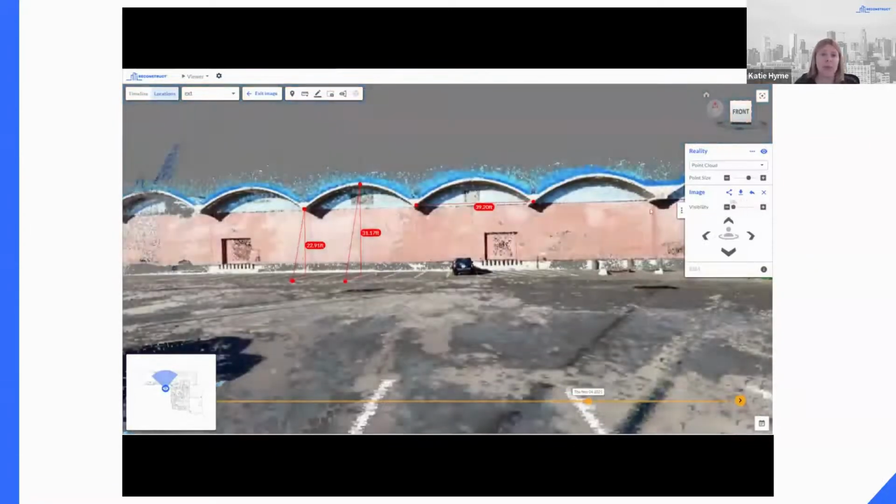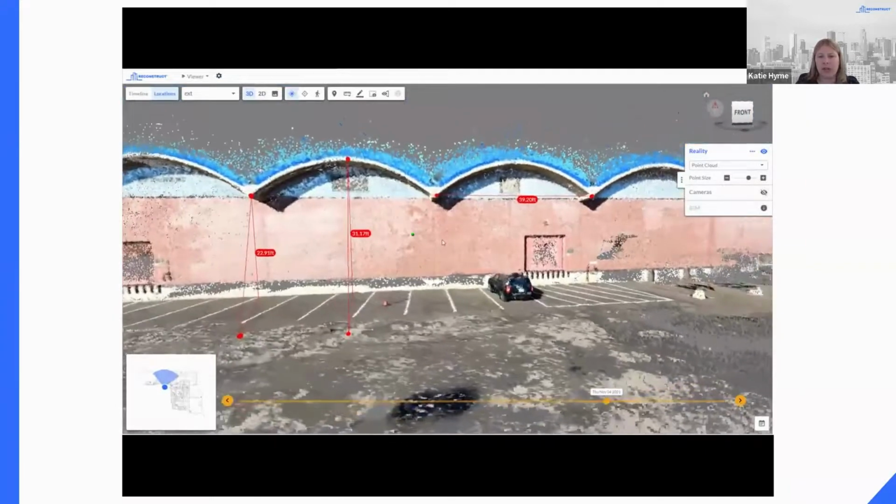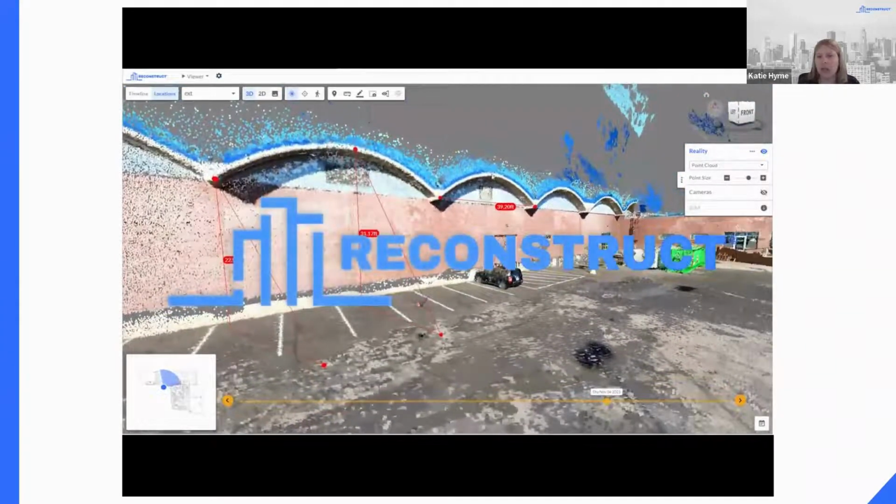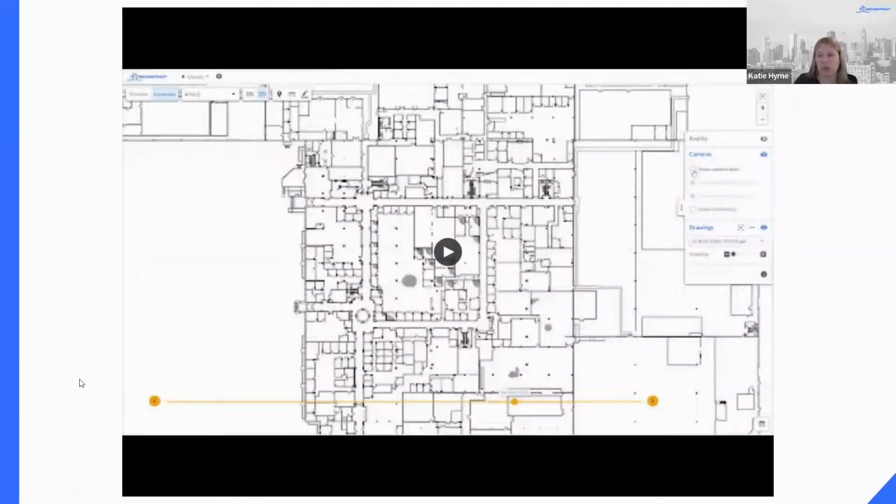Captures can be completed using drones for outdoor larger areas, but no matter how the video is captured, whether you're using the platform inside or outside, Reconstruct will allow its customers to see what's there versus what should be there.